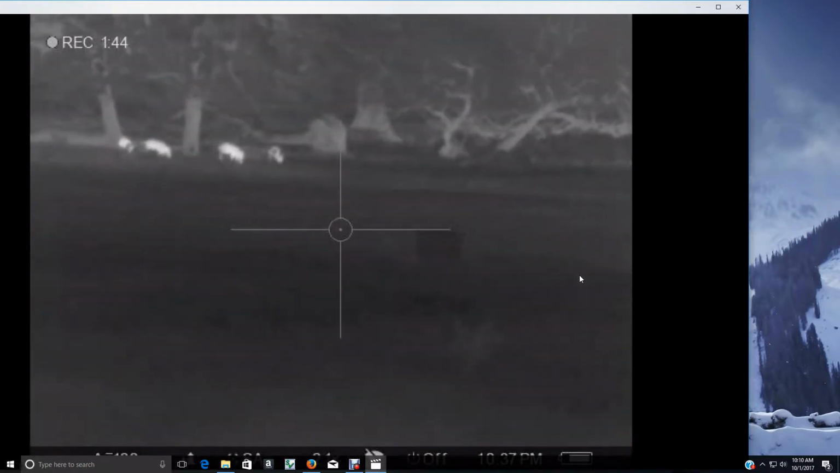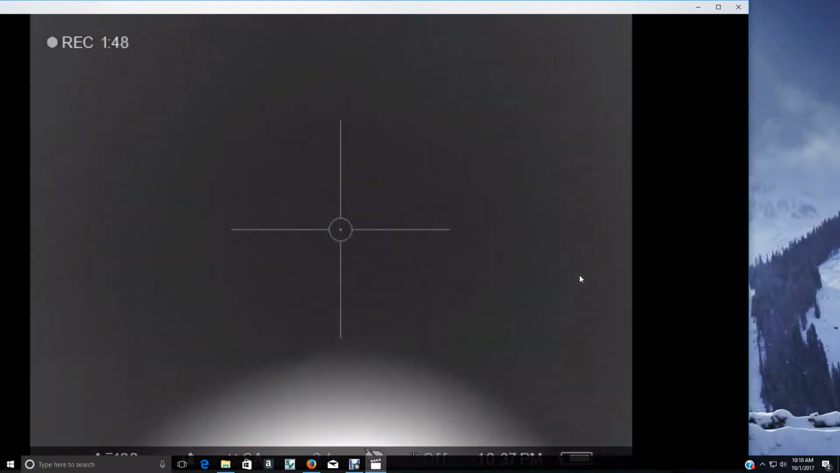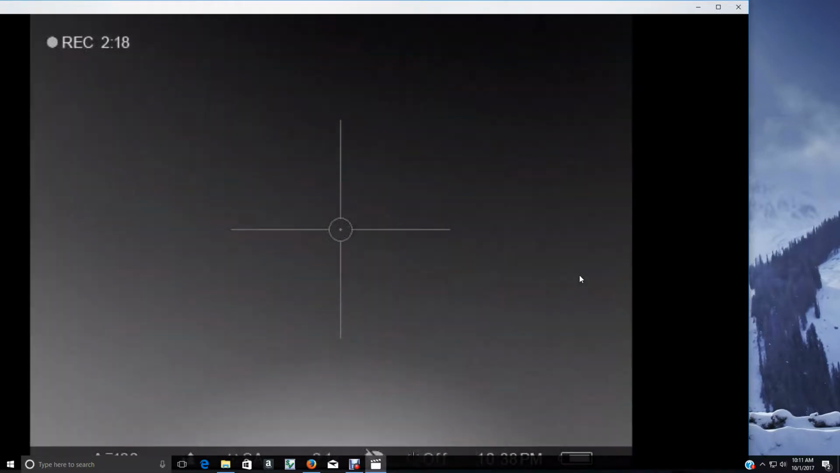Alright, I'm looking again. I think I'm going to do a nuck here in a minute. Nope, not yet. Still going to sneak up a little closer. These are not big hogs. And sometimes it's hard to tell. There's no questioning that they're hogs, but you just really can't get a size on them with this thermal. Thermal really doesn't give you trees and things like that to compare it to. So I'm still sneaking up, walking.